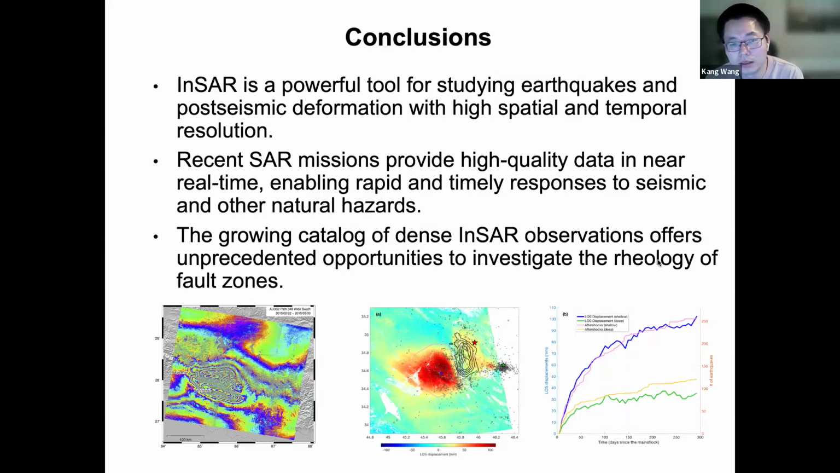To conclude, InSAR is a powerful technique to study the deformation related to large earthquakes, including post-seismic deformation. And also, the recent SAR missions provide us high-quality data in near real time, enabling us to rapidly and timely respond to seismic and other hazards.